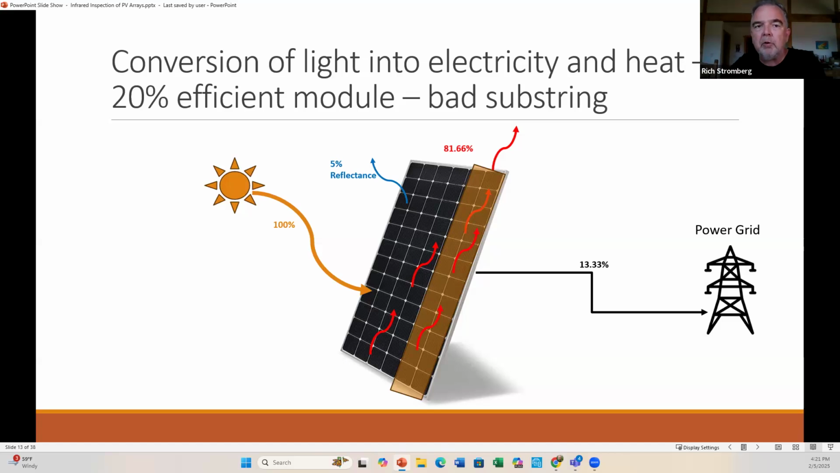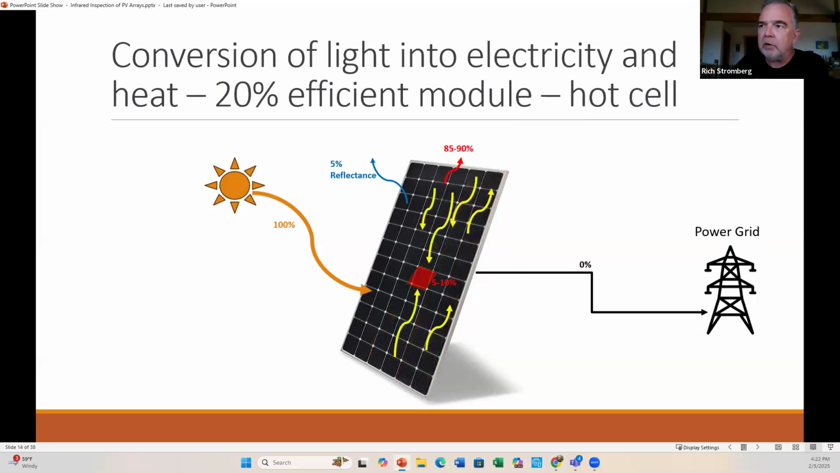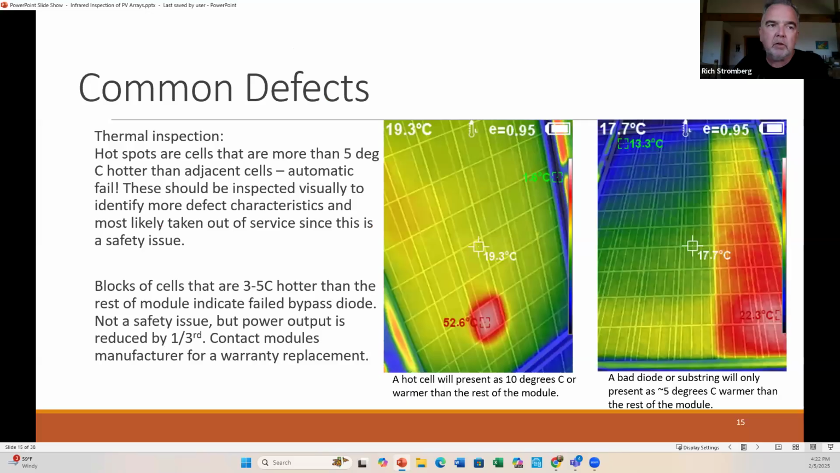You get a higher temperature reading, and you'd be able to see it sooner. But just know that yes, glass does block infrared light, but when you have that direct conductive transfer of heat from the cell to the glass, that's how we're able to actually inspect the PV modules.